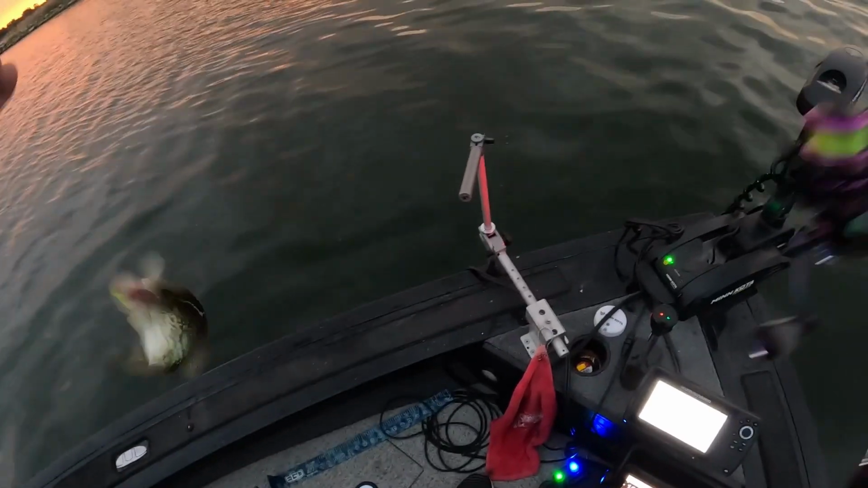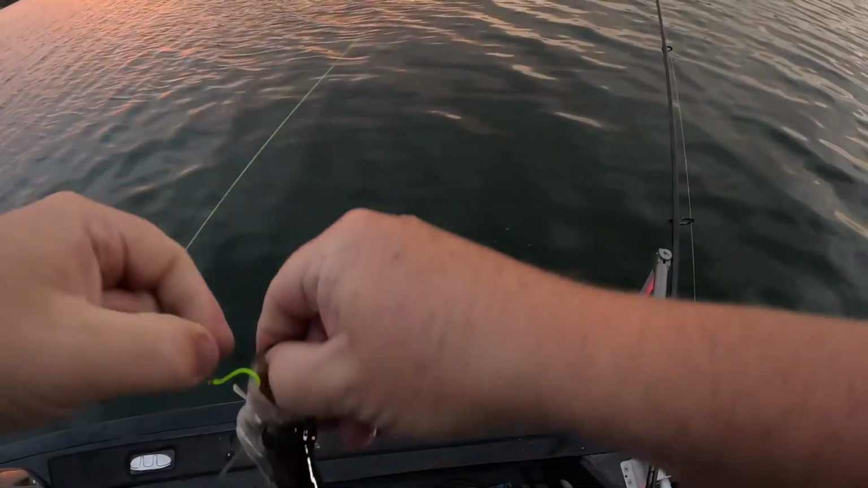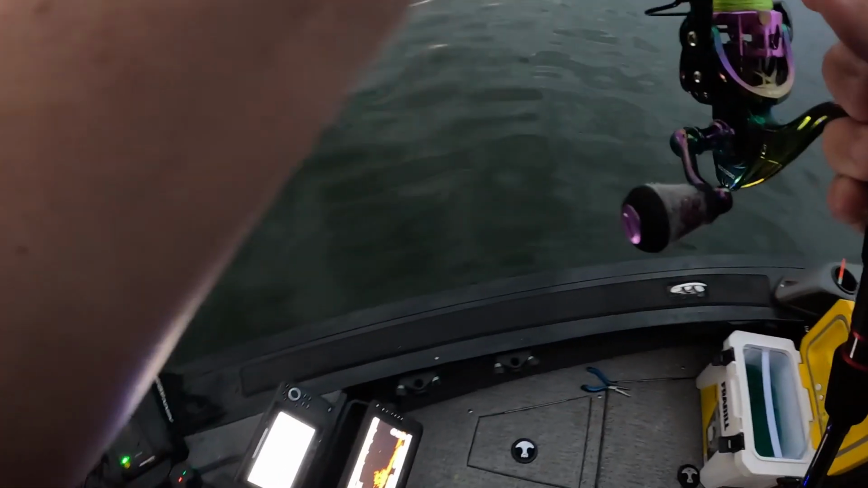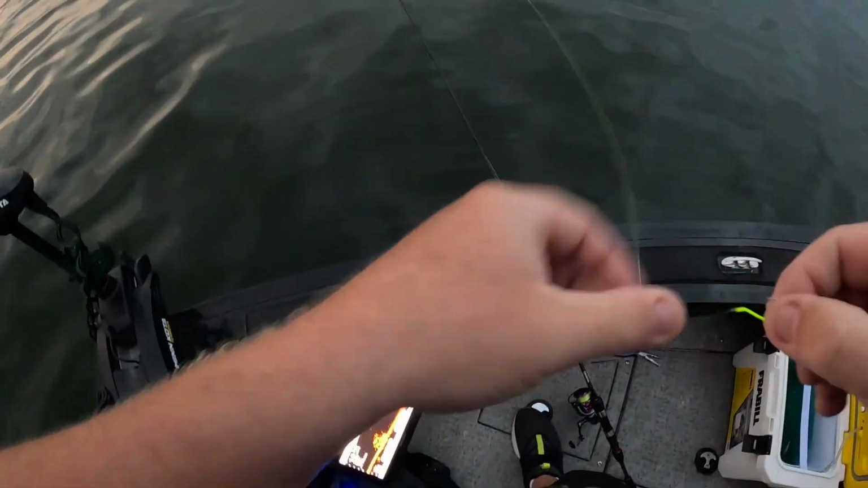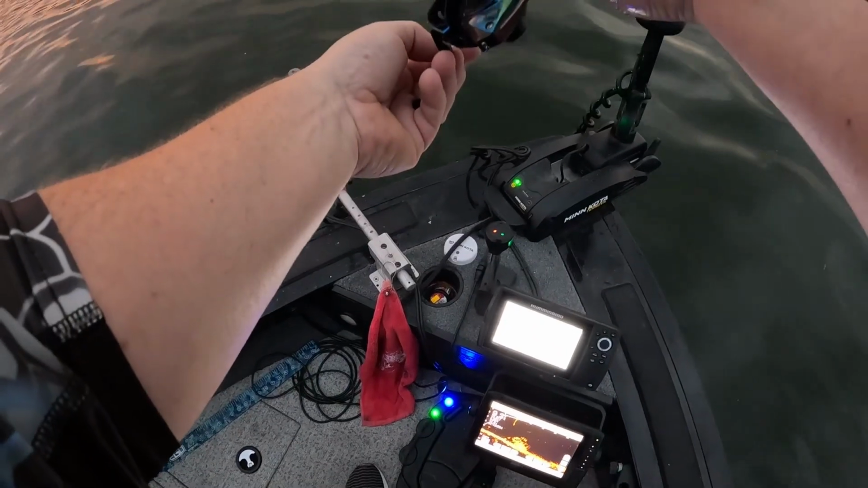I mean, not a giant in the grand scheme of things, but it's a start. It's probably 9 in there. And I think you get a little optical illusion with the Livescope in a little shallower water. Does it make these fish on here look a little bigger? Let's get back in there. Down to the depths you go, sir.